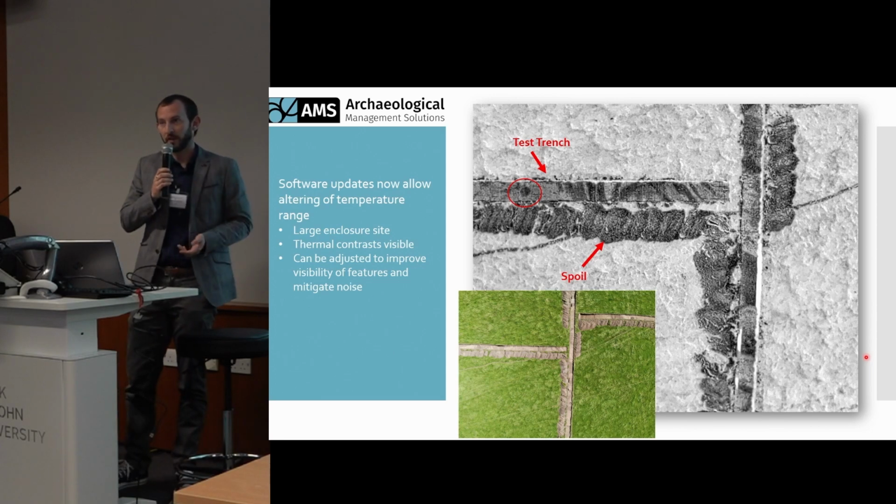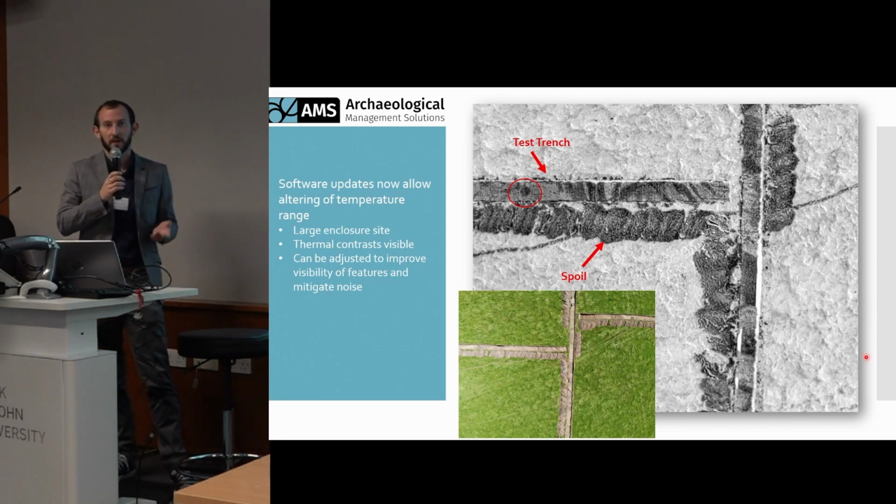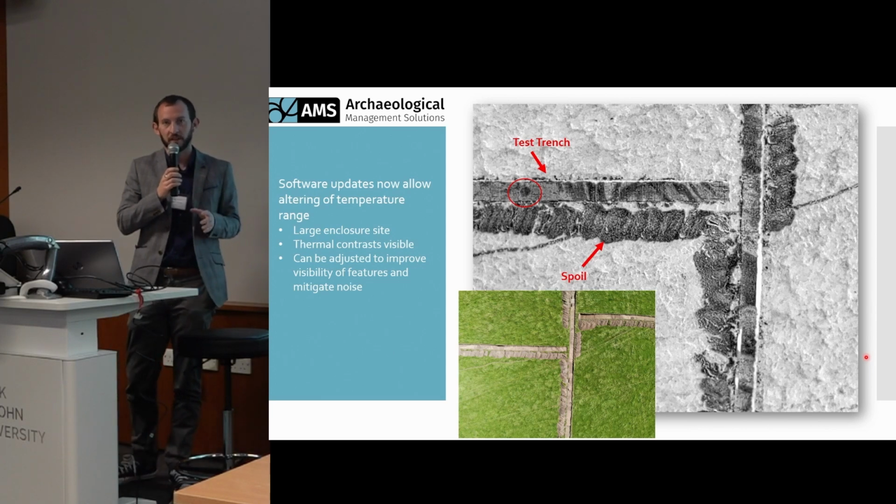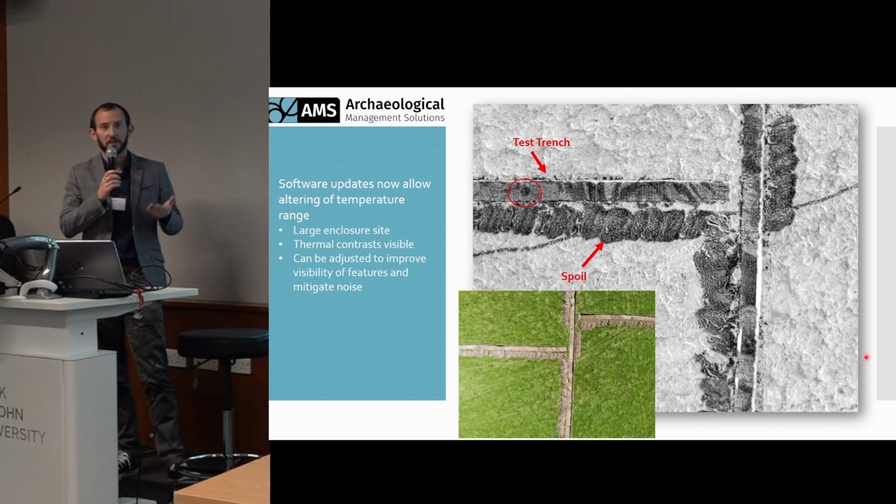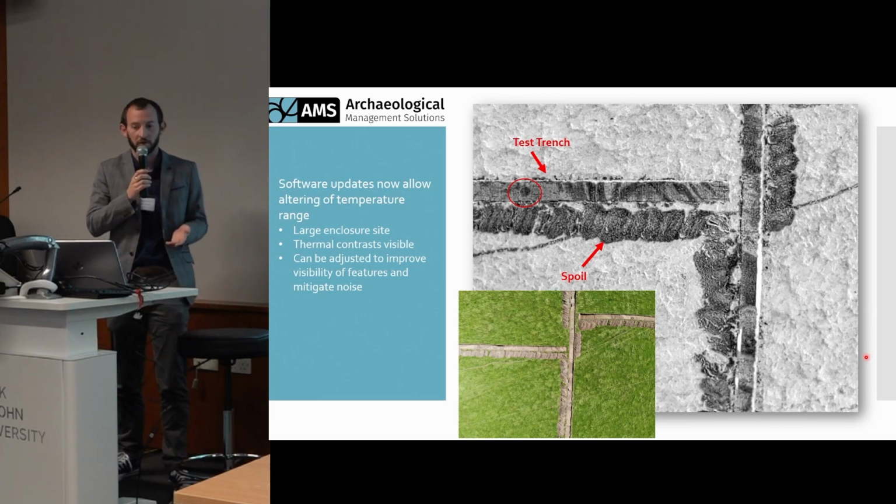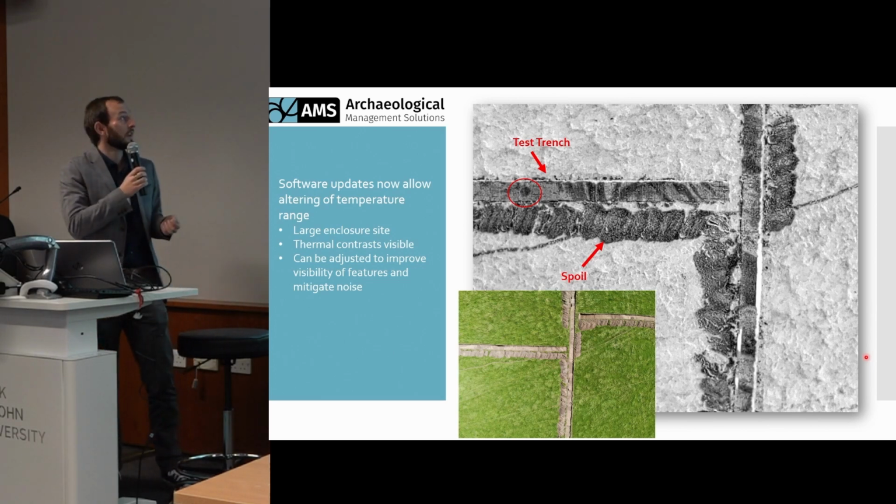So software updates since then have allowed a much greater ability to clip these images and alter this in a live flight, and accentuate these features more, or increase the visibility of the more subtle features within the image.